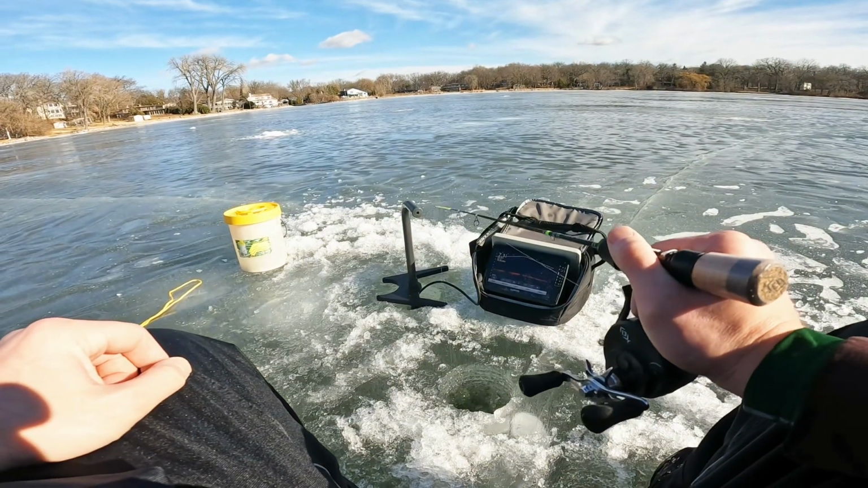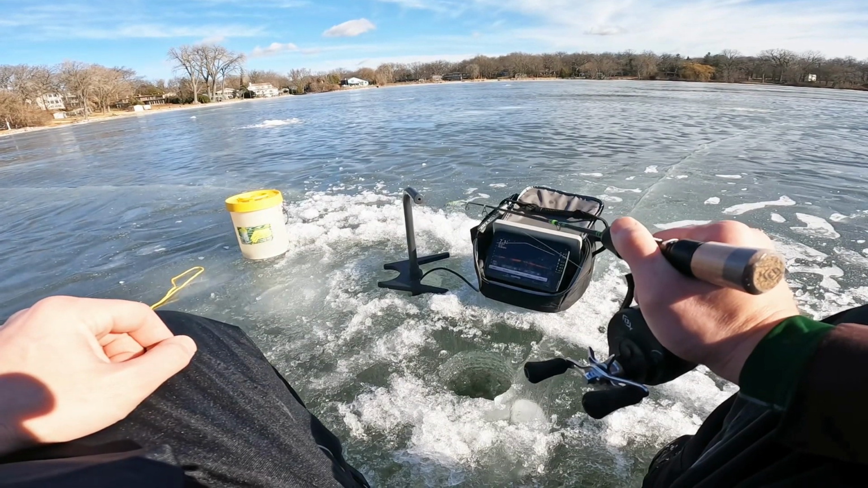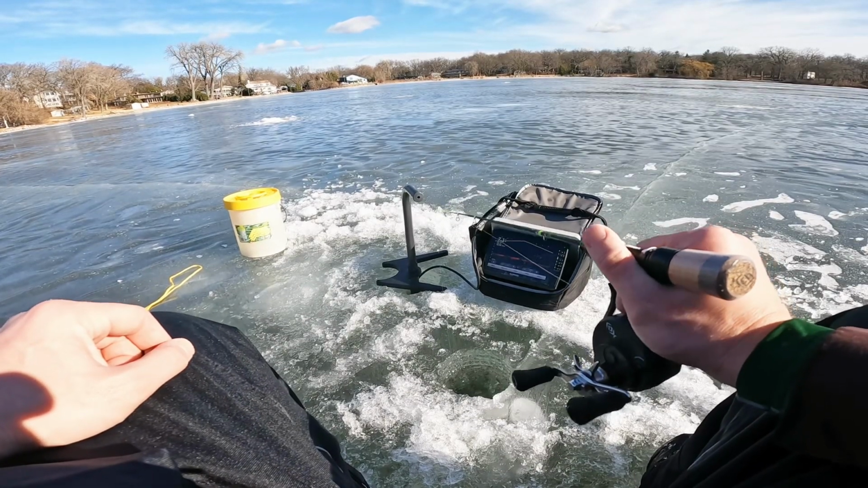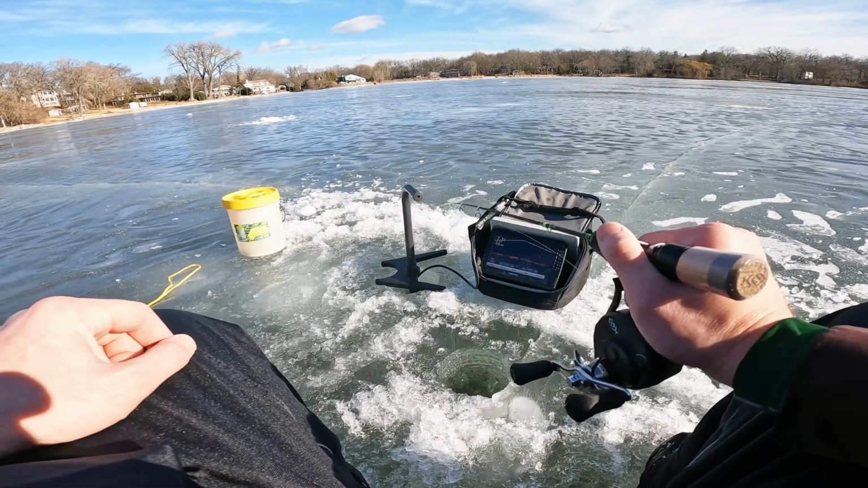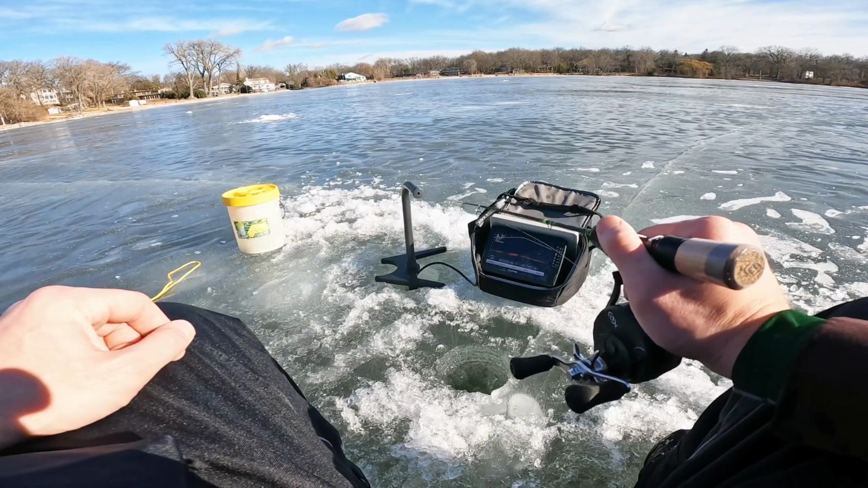Let's get after it. So we got the tip-ups set up. There are some good fish around the area. I don't know what they are. Ideally, they'd be some decent-sized perch. But I think we're going to go ahead and fish outside the shanty, or just with the shanty down. It's kind of abnormal to do this in the middle of winter, at least for me. But it's almost 40 outside. It is pretty windy, which is also contributing why I don't really want to pop the shanty up.